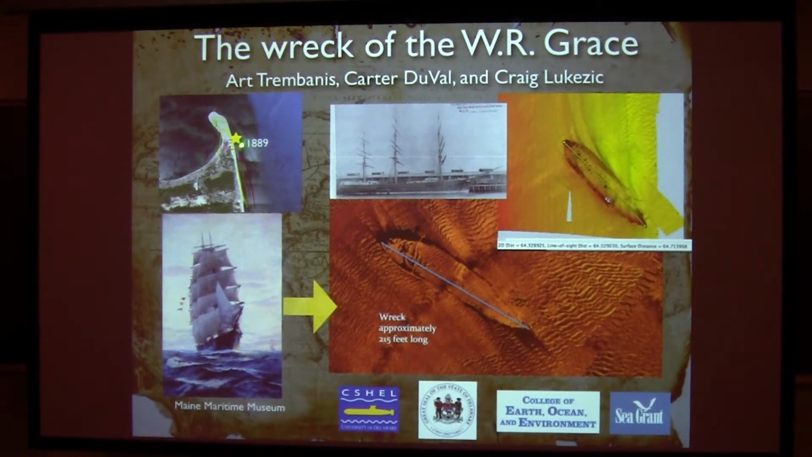A couple years ago, we discovered a shipwreck about 150 yards off the beach at Cape Henlopen. This is the mouth of Delaware Bay. And a graduate student of mine who's an archaeology undergrad went through and matched up this wreck to the ship, the W.R. Grace, named after W.R. Grace, who was a former mayor of New York. The W.R. Grace company is still around, but at the time, this was a 215-foot-long, 3-masted ship. And it ran aground. It was pushed onto the beach in 1889 during a hurricane. So it was kind of a nice bookend to what I'll be talking about with Sandy.